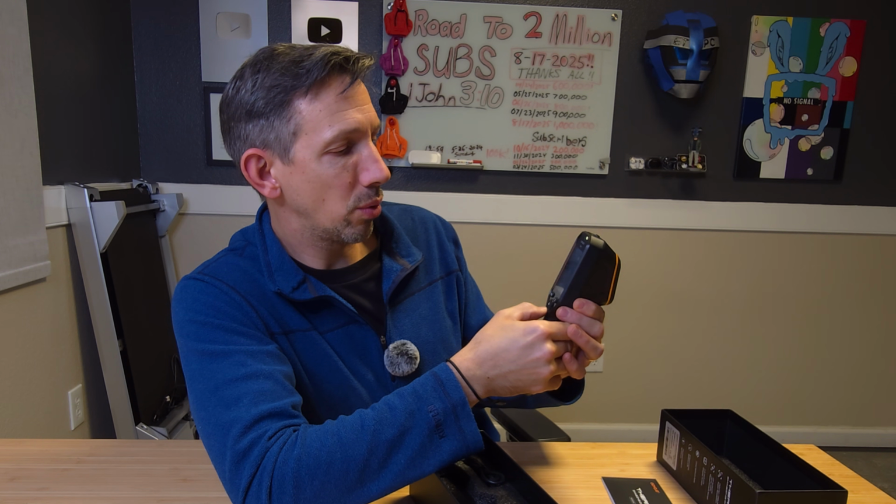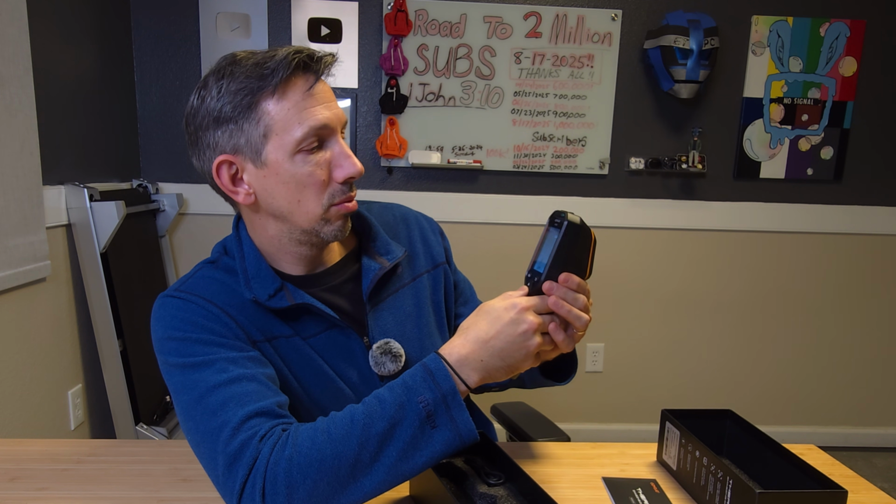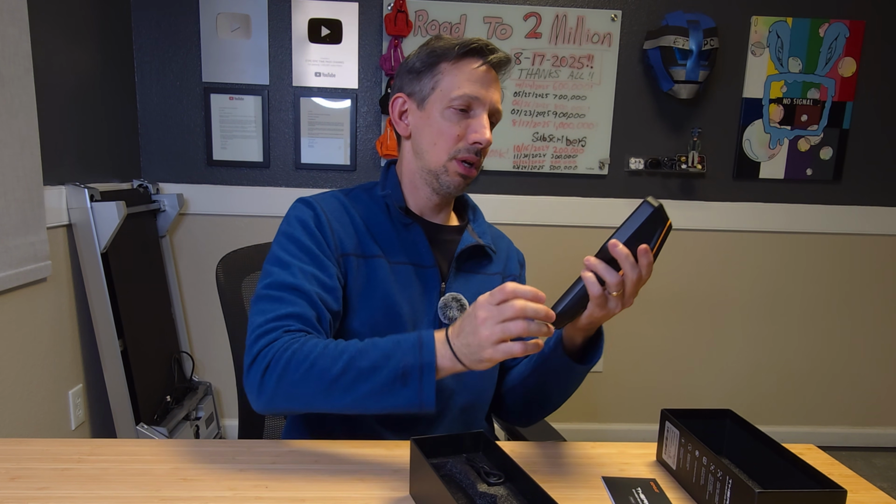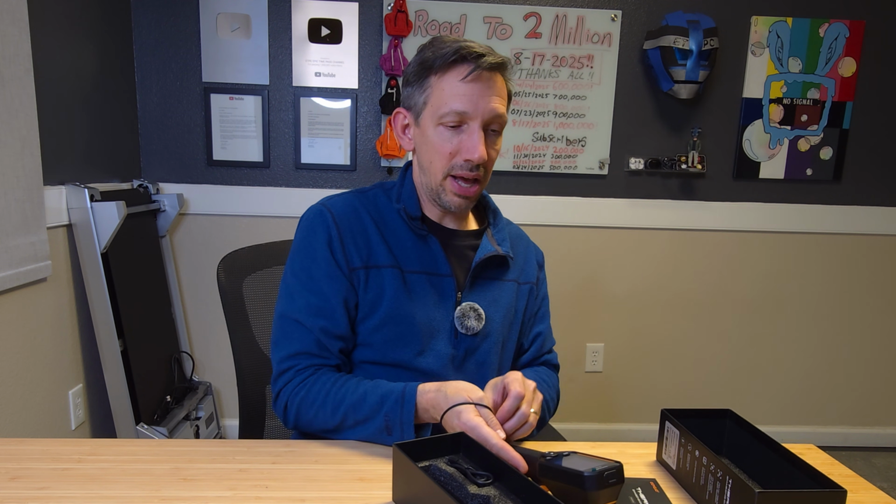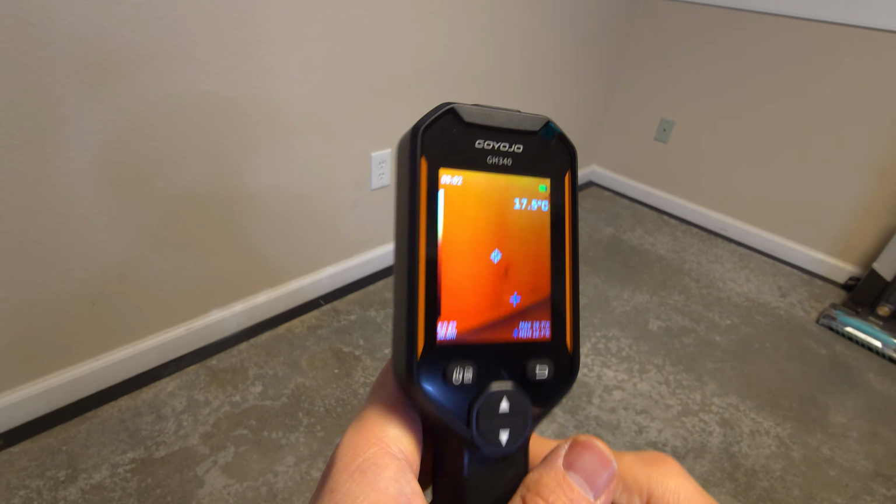Unfortunately, this doesn't go through doors or anything like that. We got white hot, we got hot spot, black hot on there. So red hot, a ton of different things on here. Let me give you guys a little bit better view here. It has the temperature on there as well. It's stating the temperature. So, one second. Okay, this is a little bit easier, I guess.